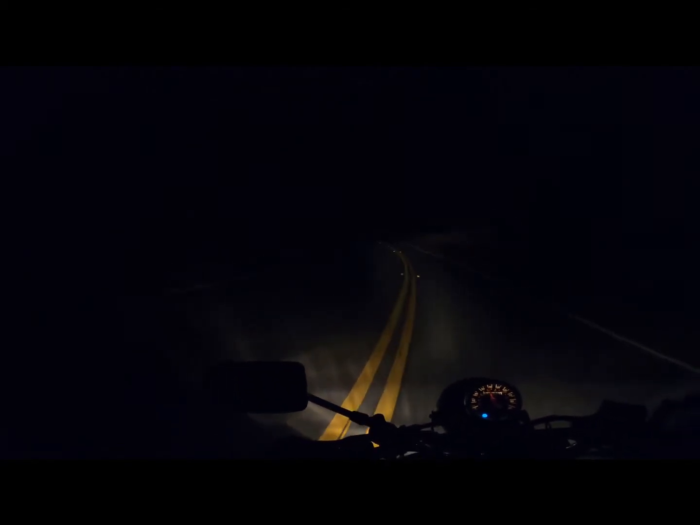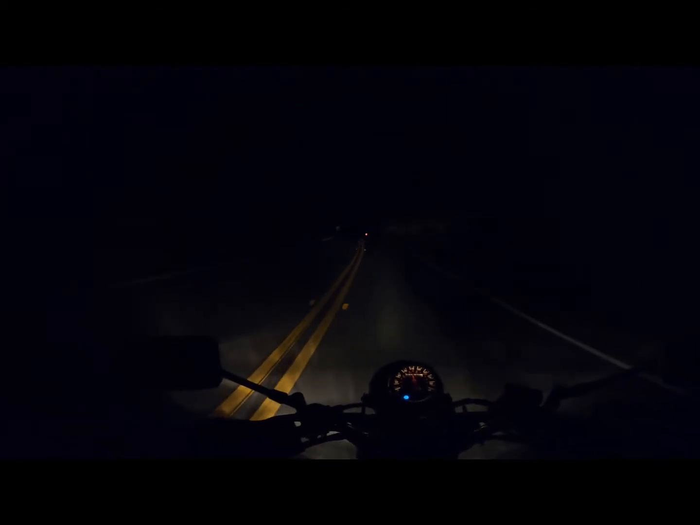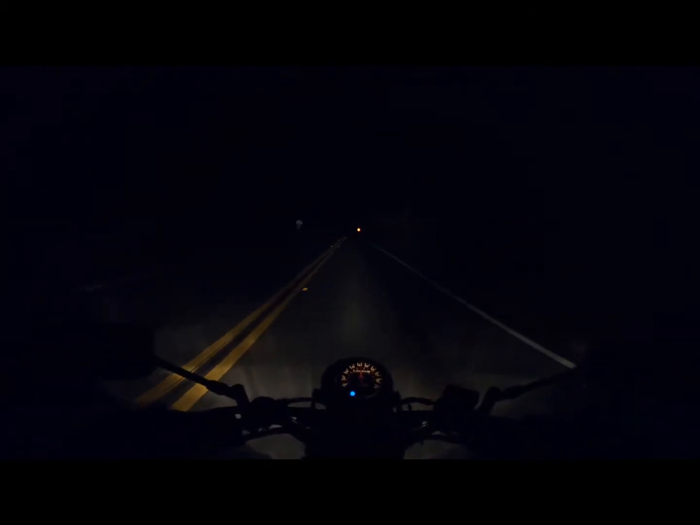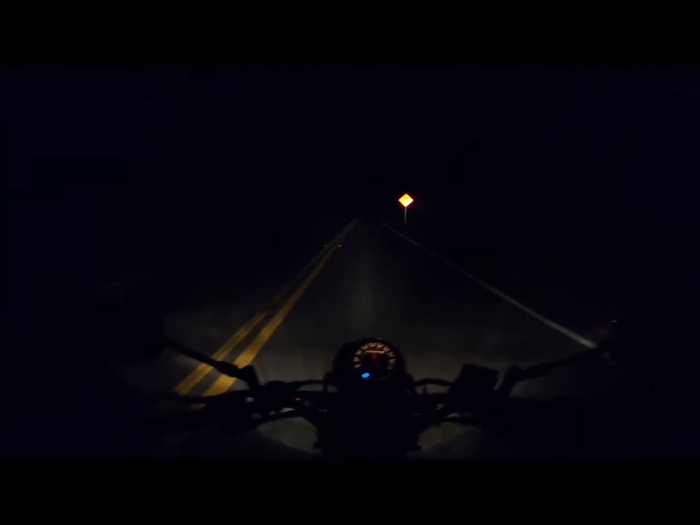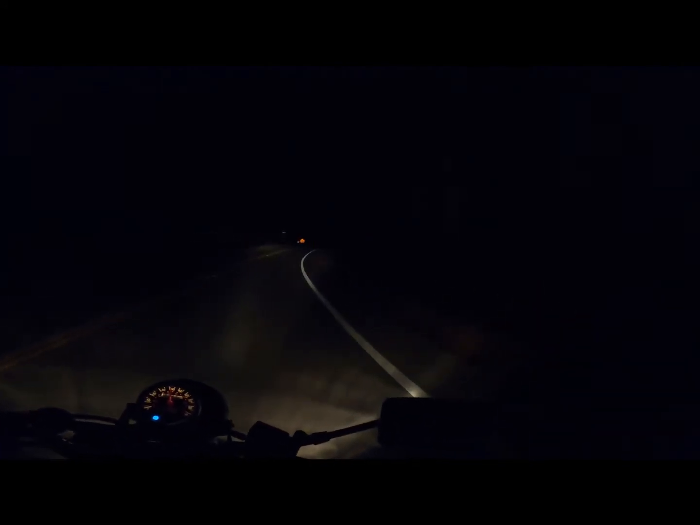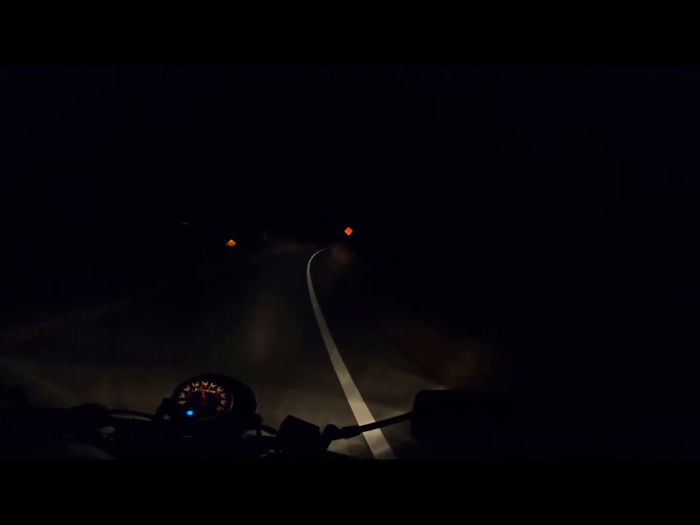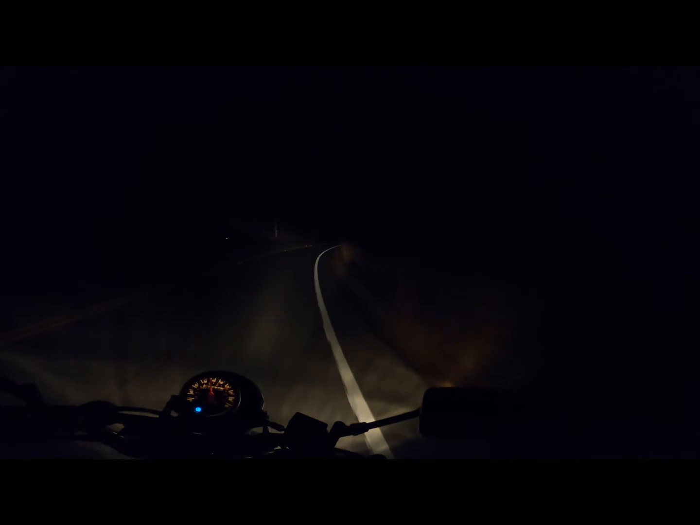Oof, about hit that pothole there. So this Suzuki motorcycle has treated me so well as a motorcycle-only vehicle, and it does it very well. I'm gonna have to open my visor because I can't see. It's just cold enough that I can barely see. Oh yeah, there's stuff on the road here. Whew, potholes. Trying to avoid potholes.